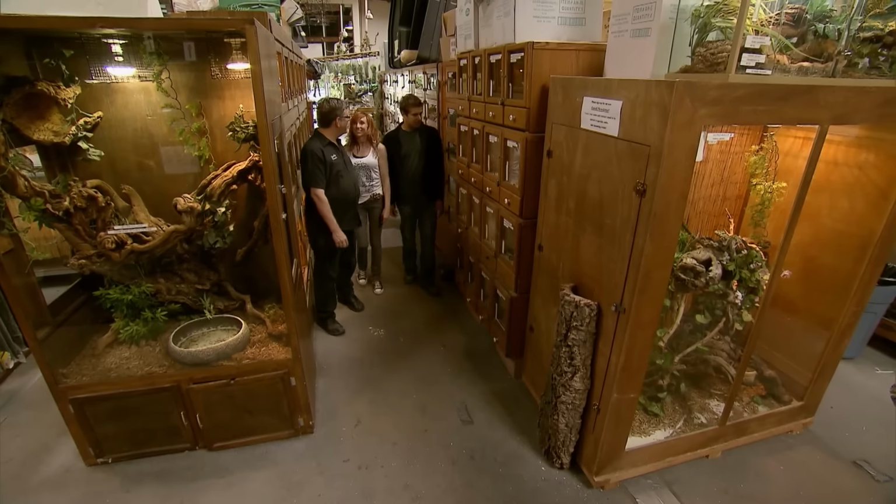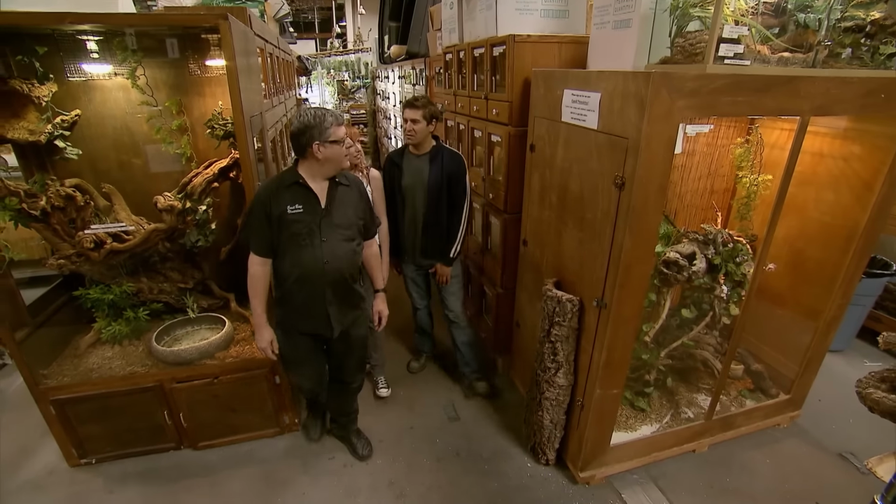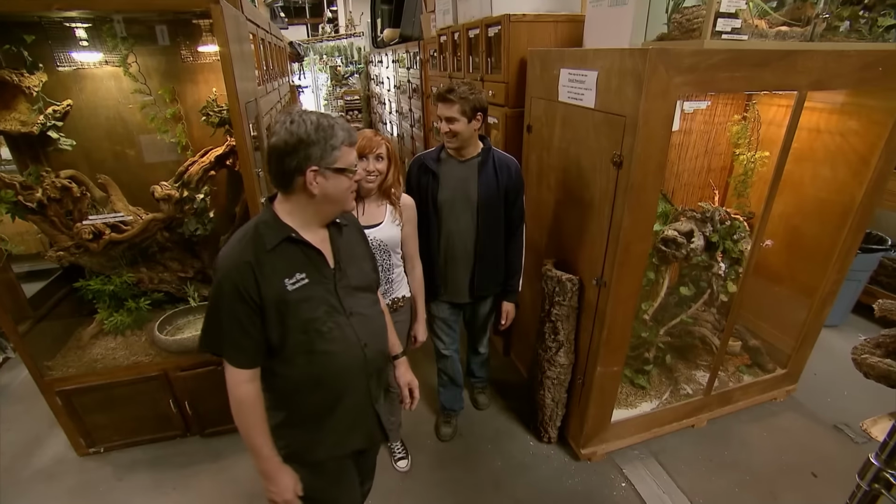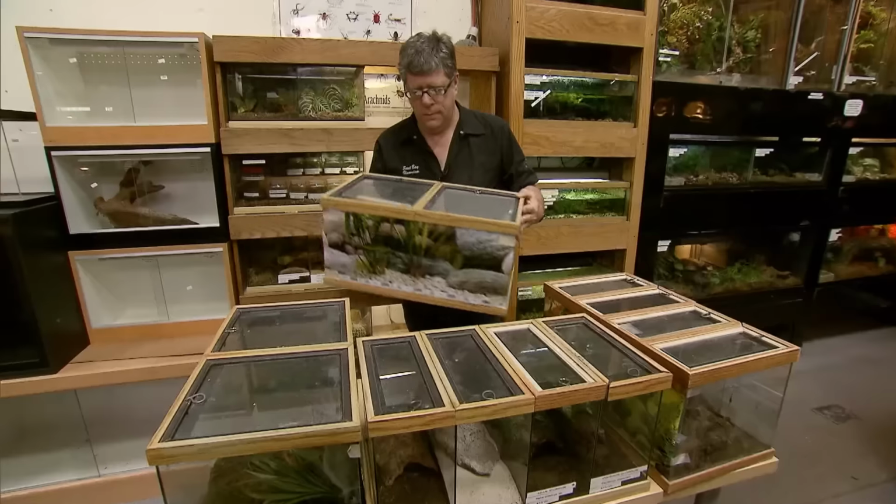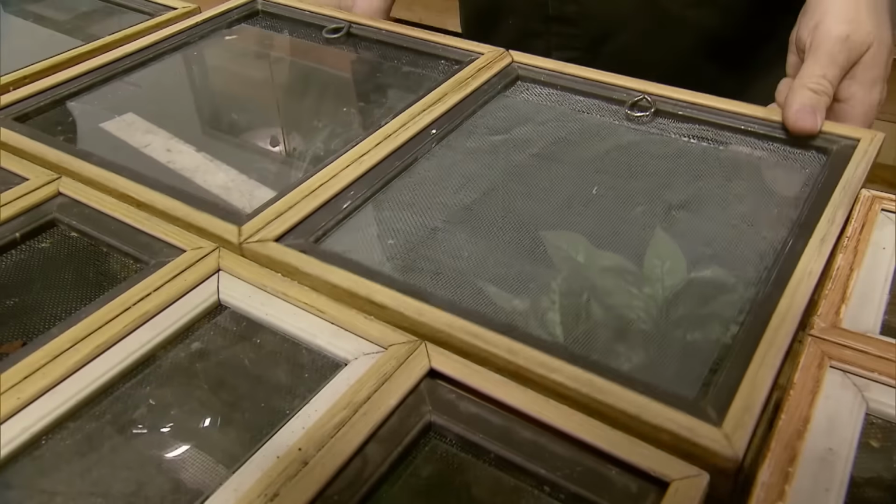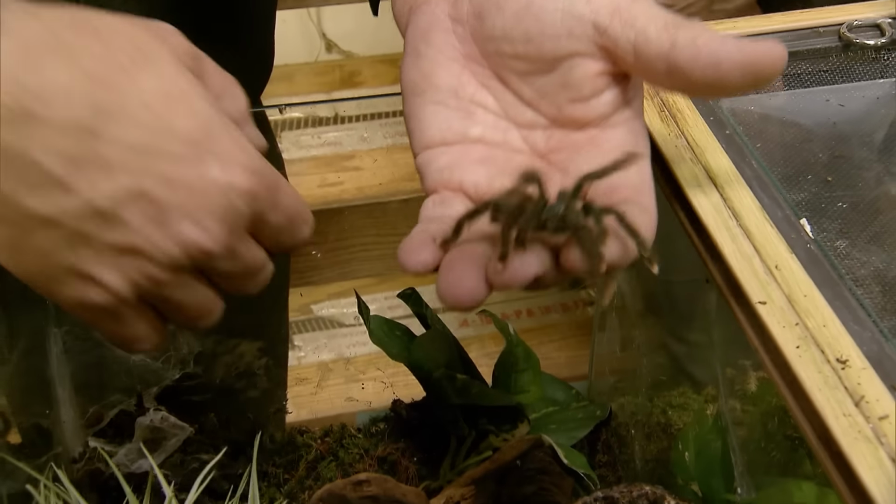Oh, what about something hairy? Ooh, yeah, hairy's always creepy. What'd you have in mind? Tarantulas. Spiders? Good idea. And with that, the guys get right to the dark heart of Grant's nightmares. Hairy, scary spiders. So what we have here is avicularia, the pink-toed tarantula.